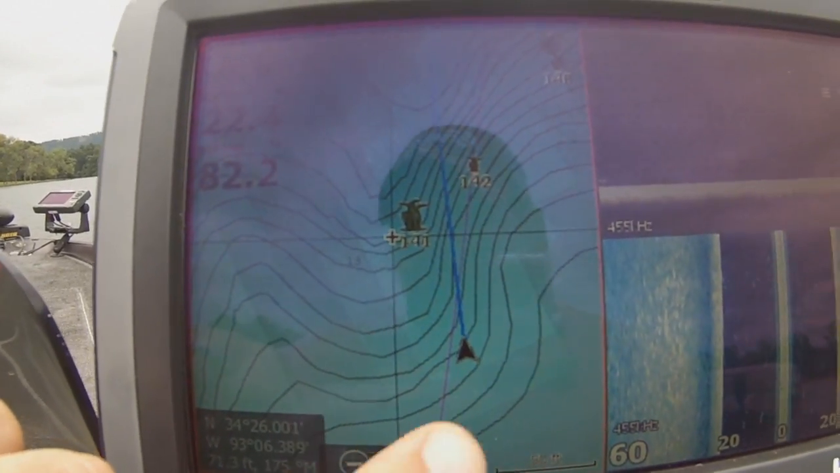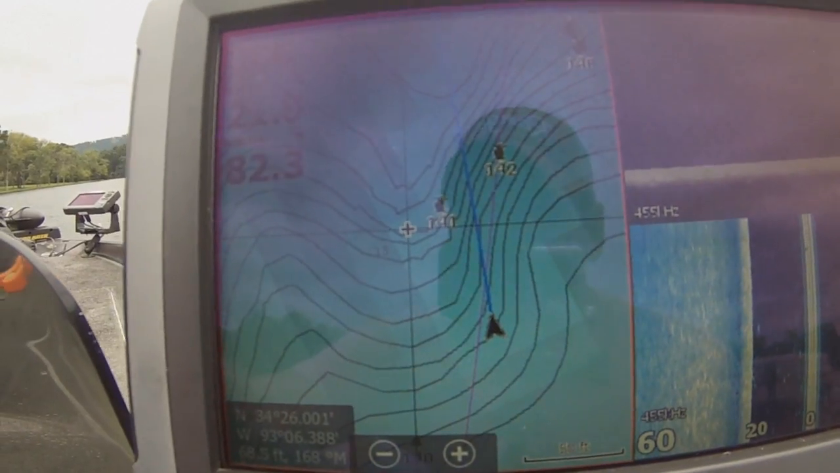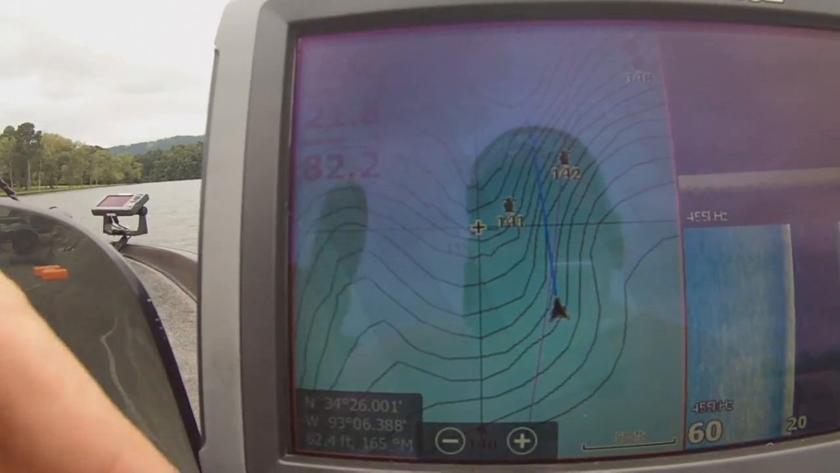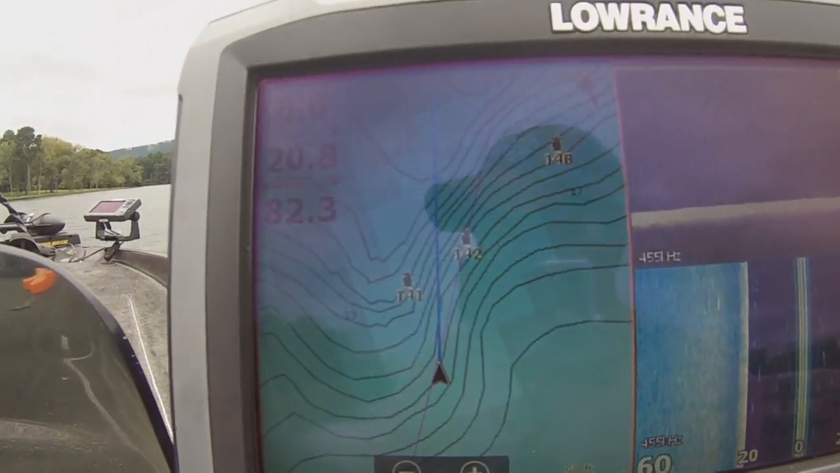And then once I drop it, I go back over with my trolling motor and use my graph up front to really pinpoint it, and then drop another buoy, not right on top of it, but right next to it. But anyways, let's idle over. I'm just going to show you what I do.